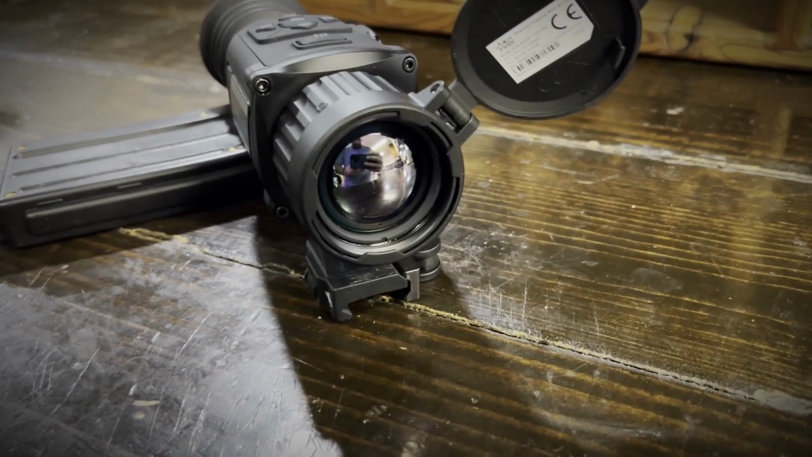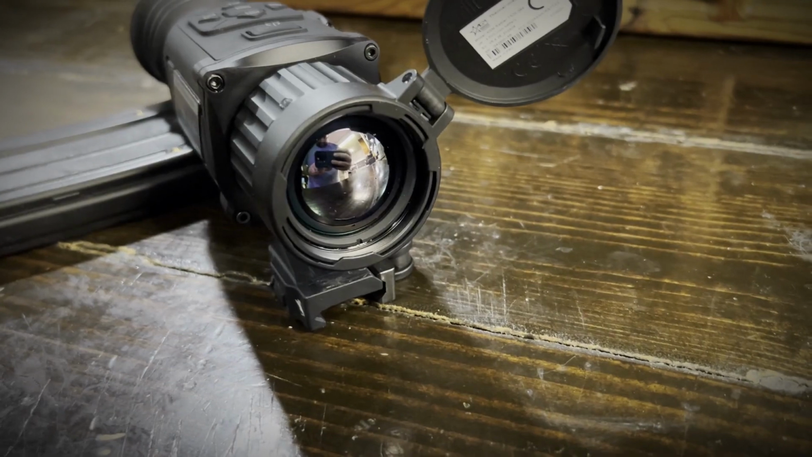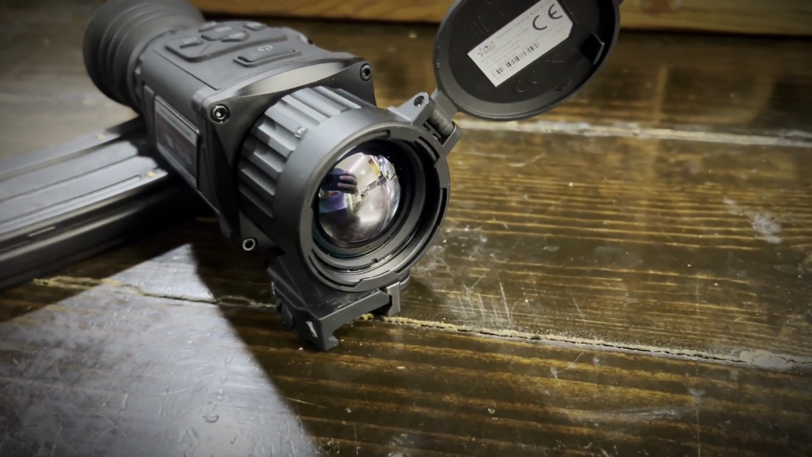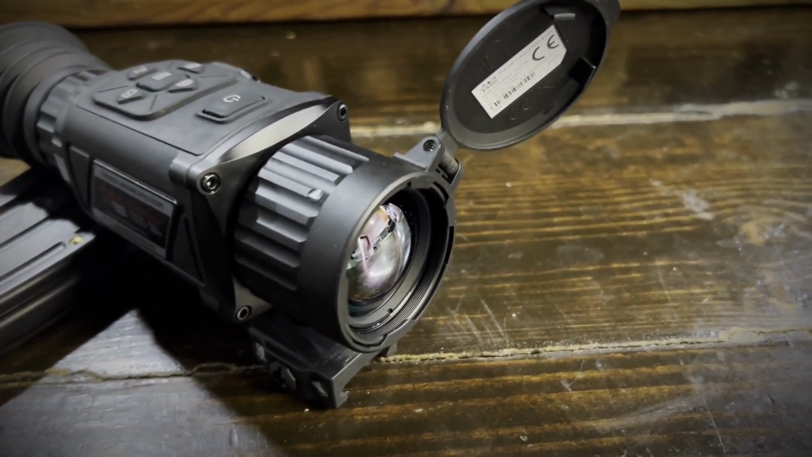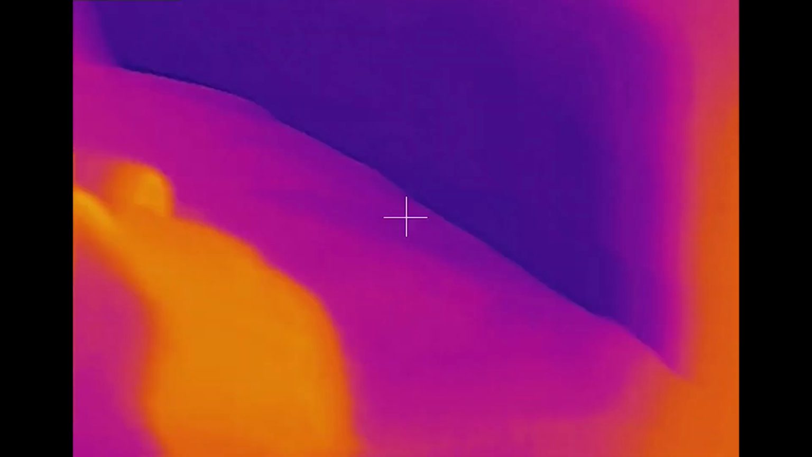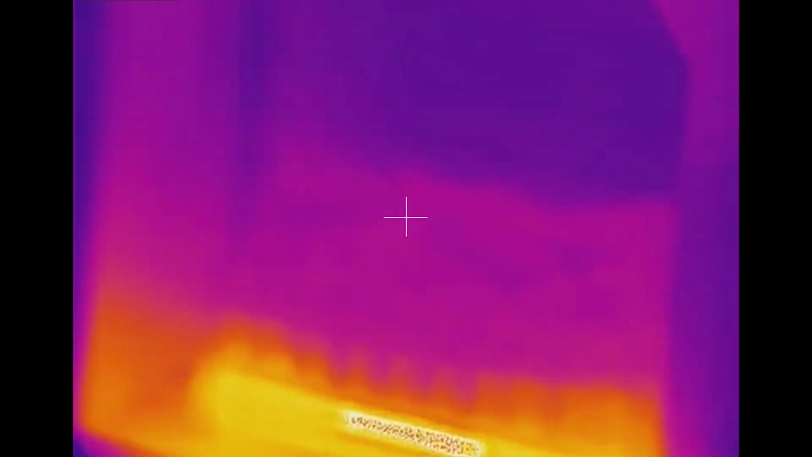It does have different crosshairs that you can customize, so you can actually zero the reticle on there. You can adjust all that, and you have a few different reticles you can choose from for your own particular taste. Now, it does have uniformity correction built in automatically, so depending on what you're looking at, it will automatically adjust the relative hot and cold areas with whatever you're pointed at. Pretty cool. So it's not like you're having to fiddle with that.